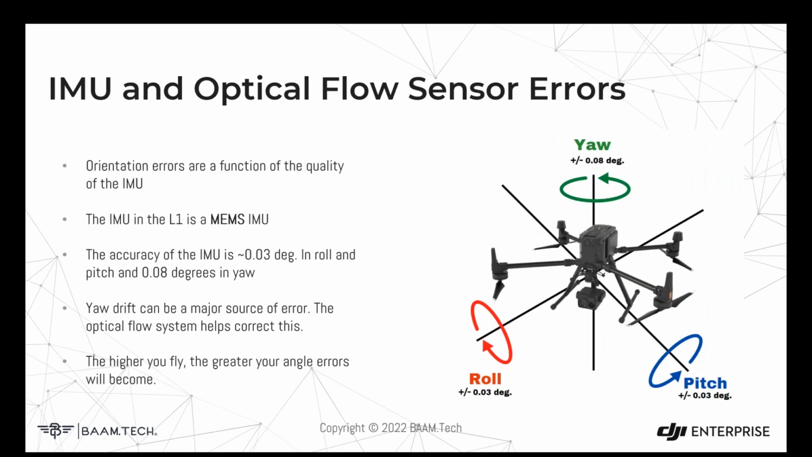Finally, the IMU and the optical flow system inaccuracies. So the IMU that's used in the L1 has a stated accuracy of 0.03 degrees in the roll and pitch and 0.08 in the yaw direction or the heading. That's common for a lot of these systems where the heading is going to be less accurate than the roll and pitch. That's actually always really been the case.